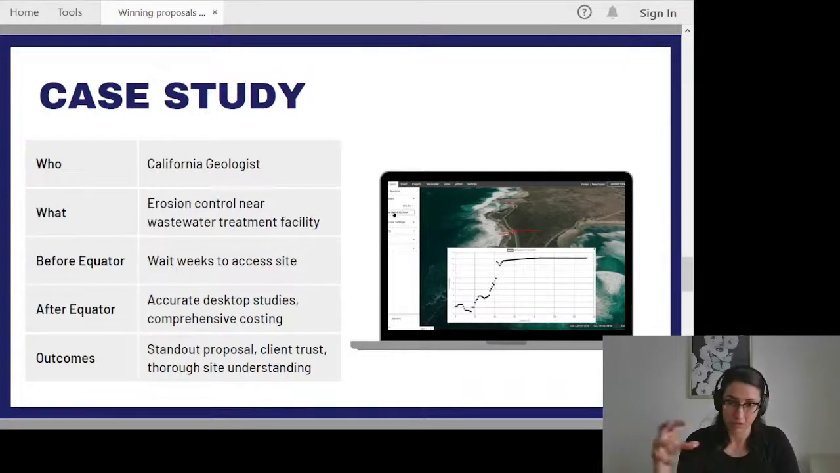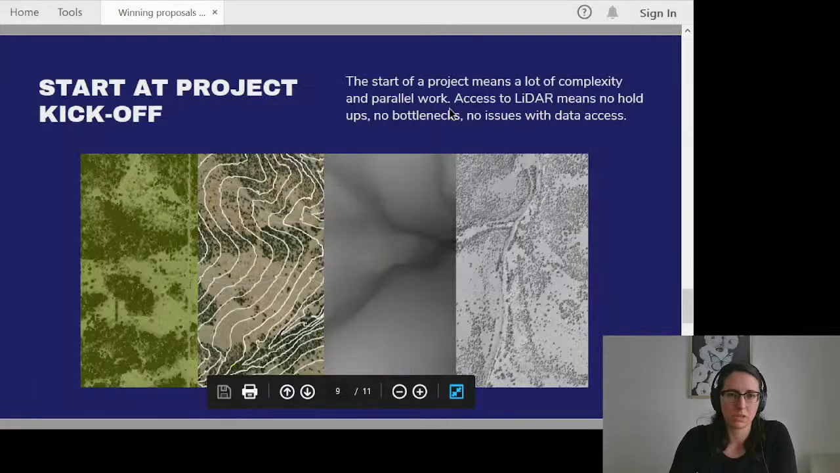And given this thorough understanding of the site, they did end up winning this project. And just as importantly, they gained a ton of client trust in this process. They were able to do such a thorough job of detailing exactly what would be necessary, and they were able to know exactly what they would need to do once they gained site access, that the client felt comfortable with them and knew that they could trust that work. And in doing that, they're able to stand out and differentiate themselves from the competitors with this back pocket knowledge of what's going on out there.